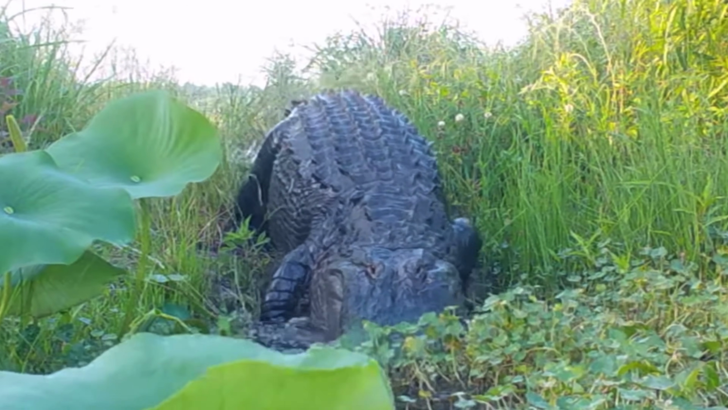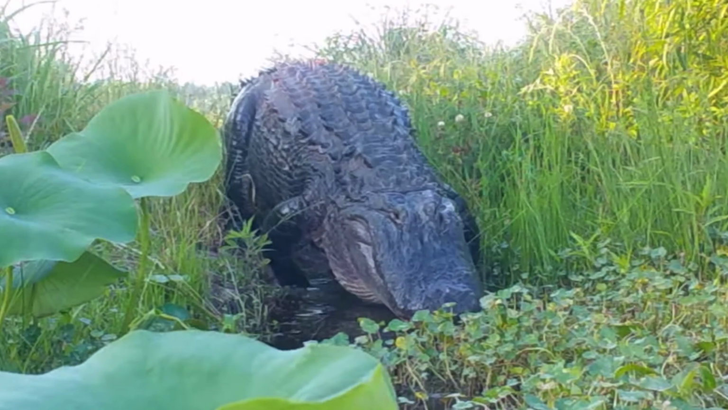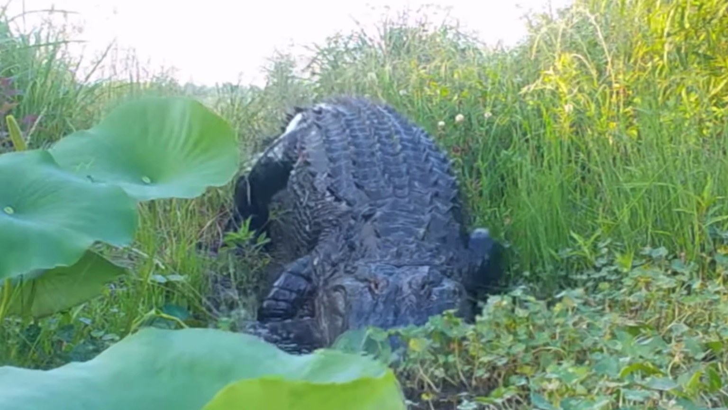Accompanied by the insane strength of their bites is the insane strength of their bodies as well. They are exceptionally strong, and oftentimes when attacking prey, they do this thing called the death roll. The death roll consists of the alligator completely spinning its body around while its jaws are locked onto its prey. It easily rips off limbs and gravely wounds their prey. But anyways, this violent creature looks so peaceful here in this footage, and that's what's so scary about it.